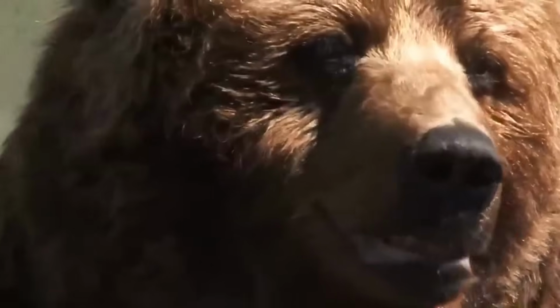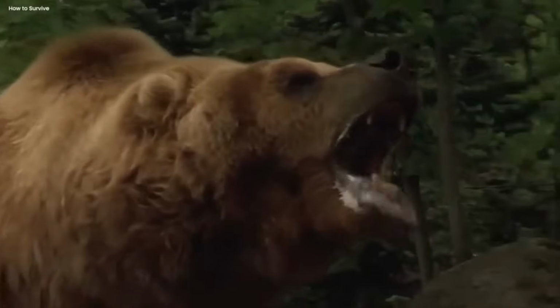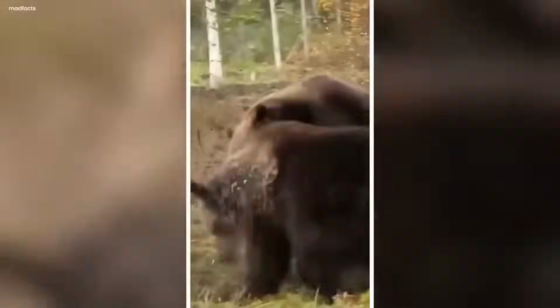Bears, we often think of as endearingly cute creatures, but in that fleeting moment, one couldn't help but be reminded of their untamed nature. For when hunger or anger strikes, these seemingly gentle giants can transform into formidable forces of the wild.